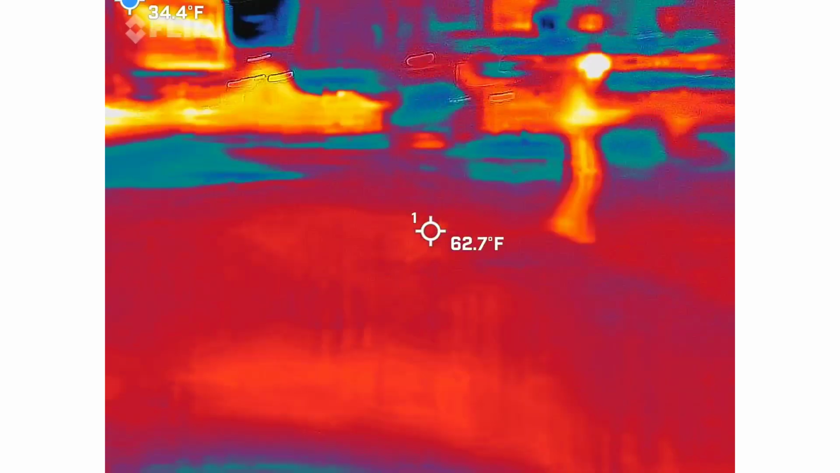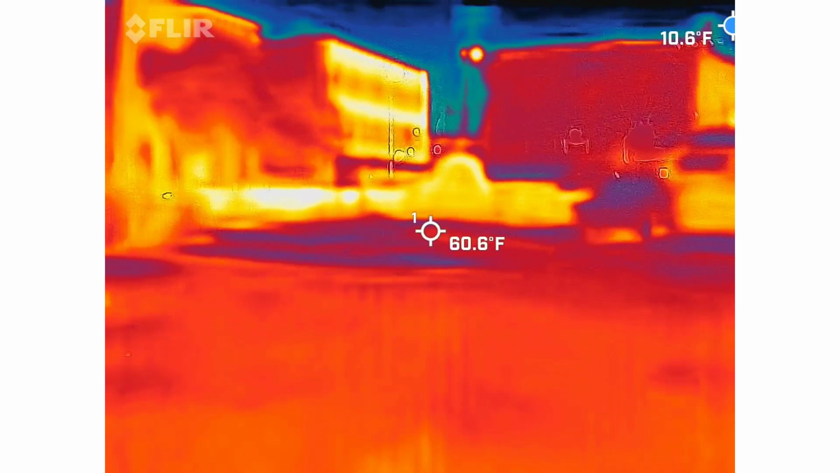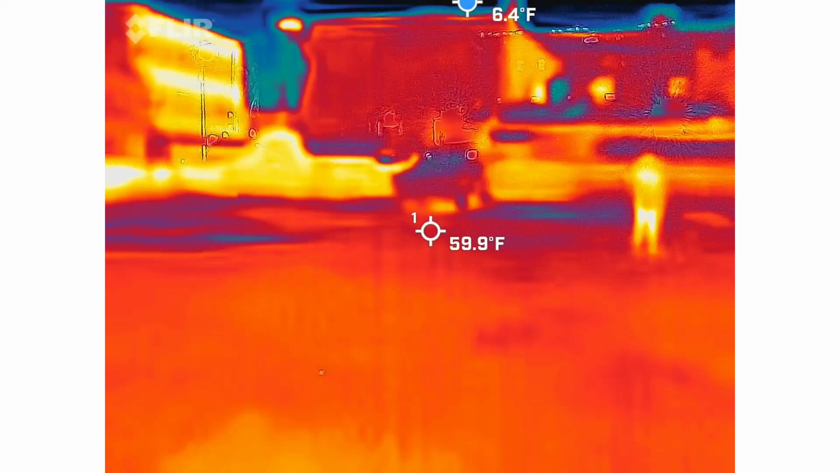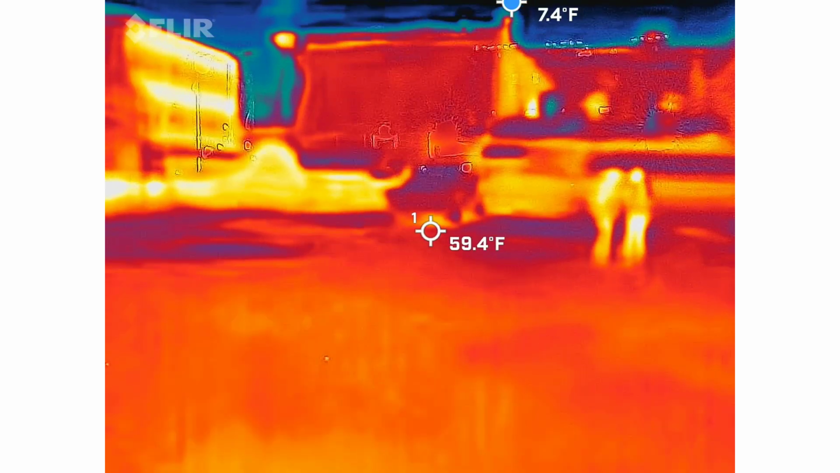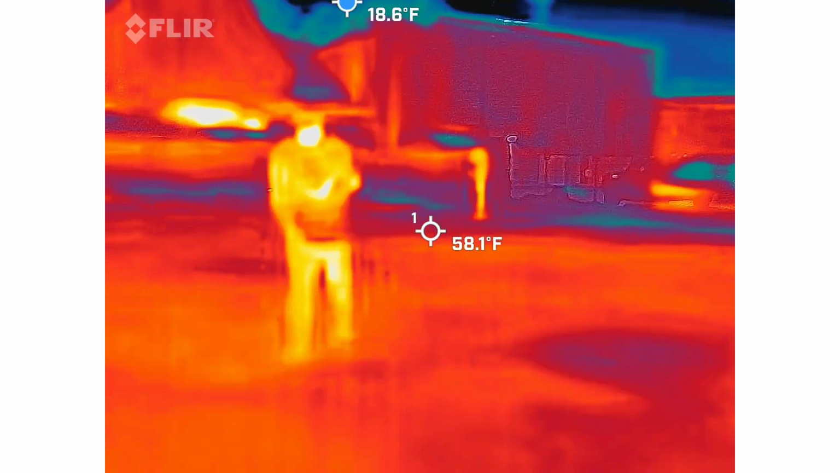Go slow, remember. He said go slow. So see what you want to look for. Remember, when there's people in the picture, you're supposed to be recording us. See the people? So see how that's a dark area? Let's see if it moves. And if it doesn't, then you move over to something else. And then maybe you can catch a ghost.